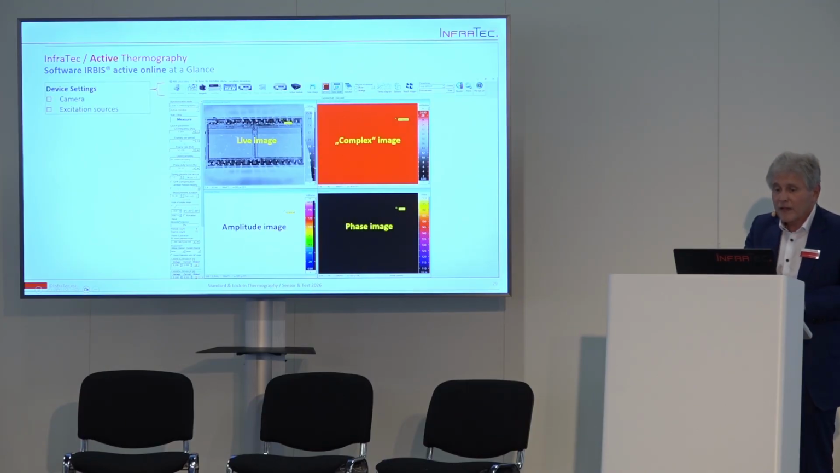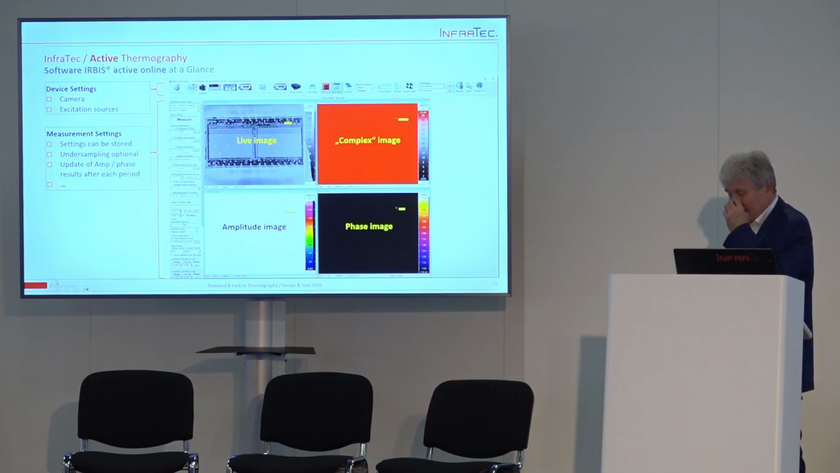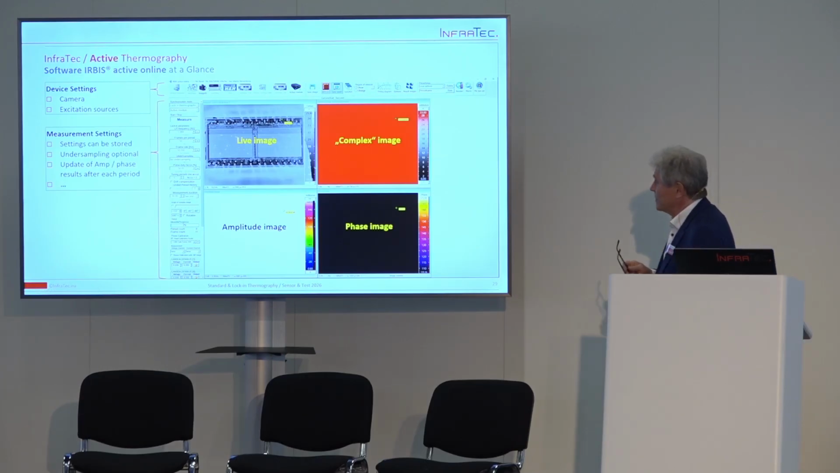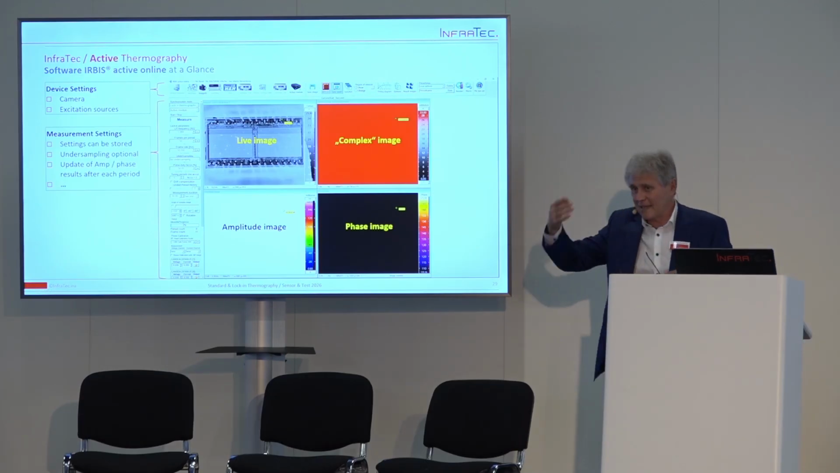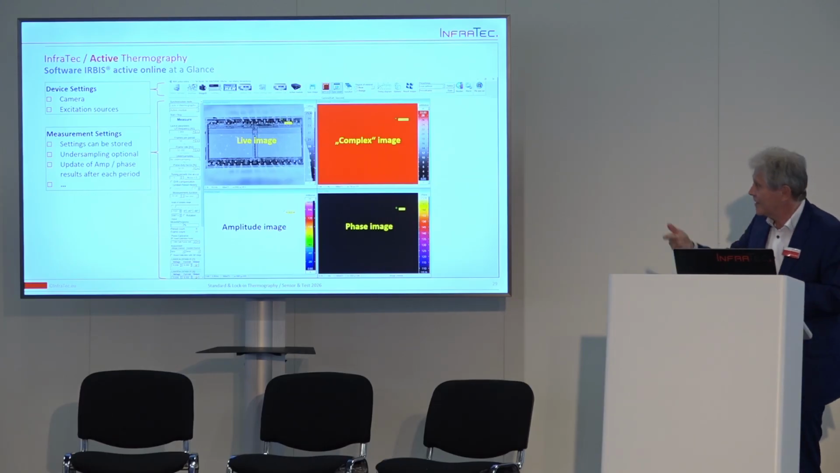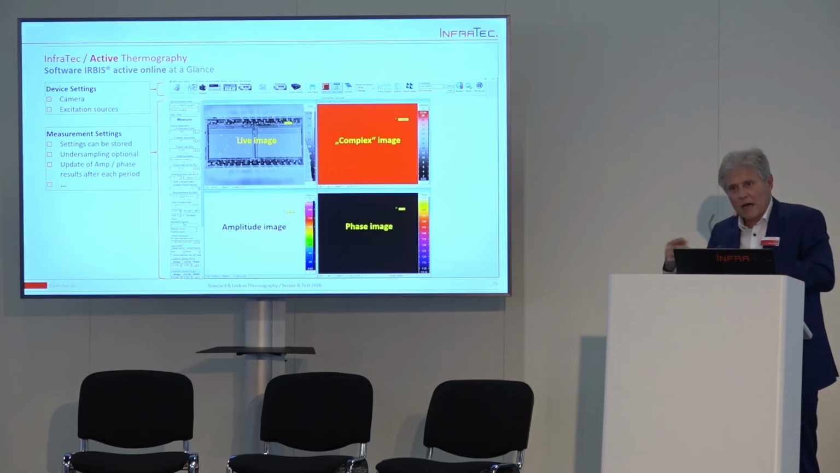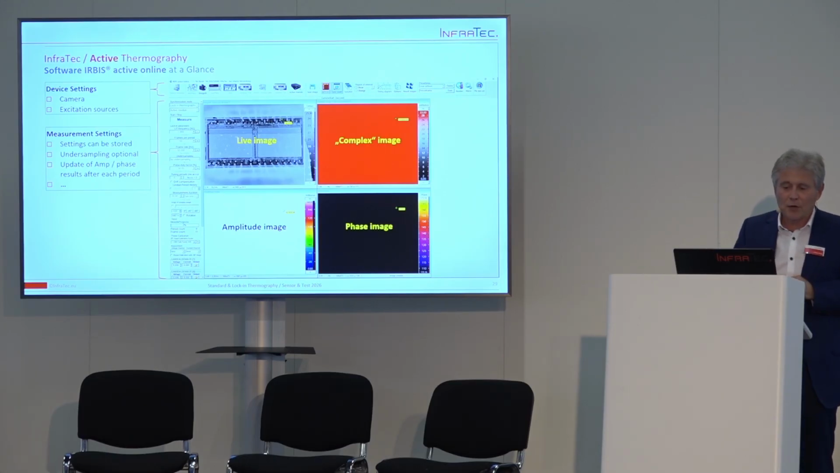This is our software for doing this analysis. You have some device settings. You need to set the camera, you need to control the camera, you need to adjust the correct temperature range and the frame rate, and then with how many images we would like to process and so on.